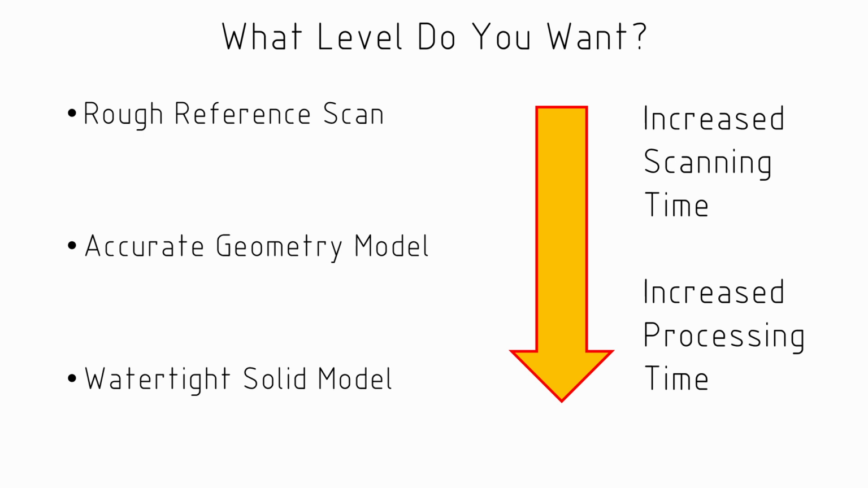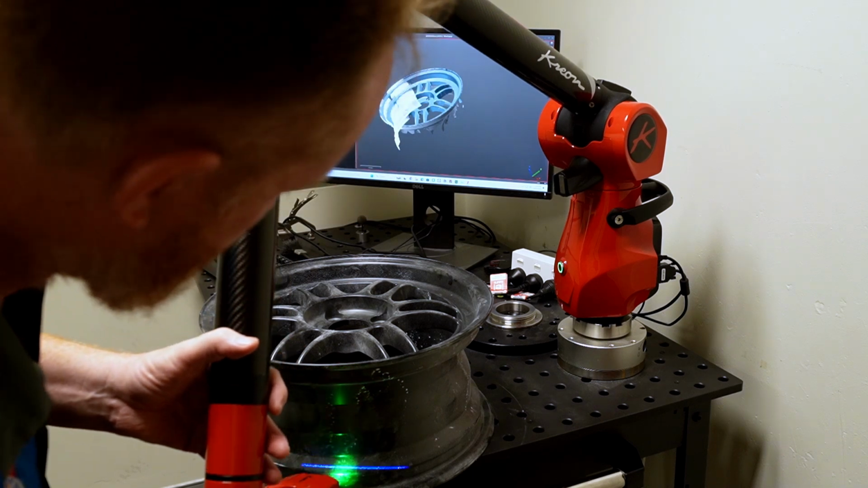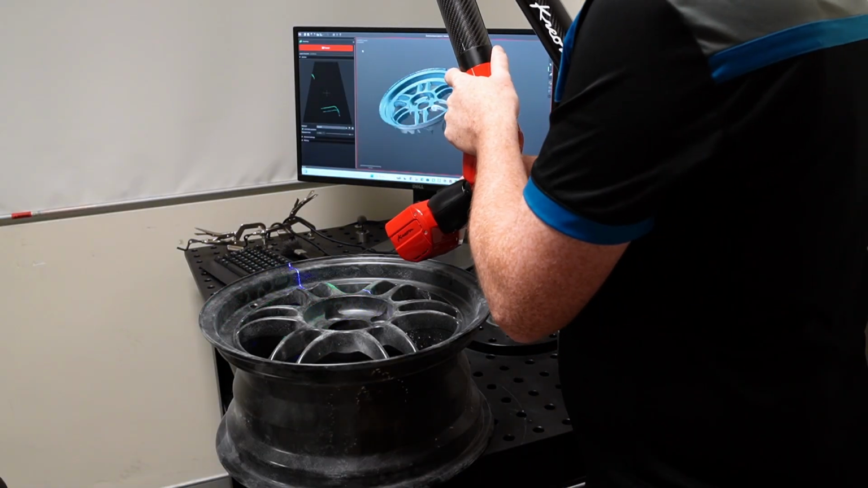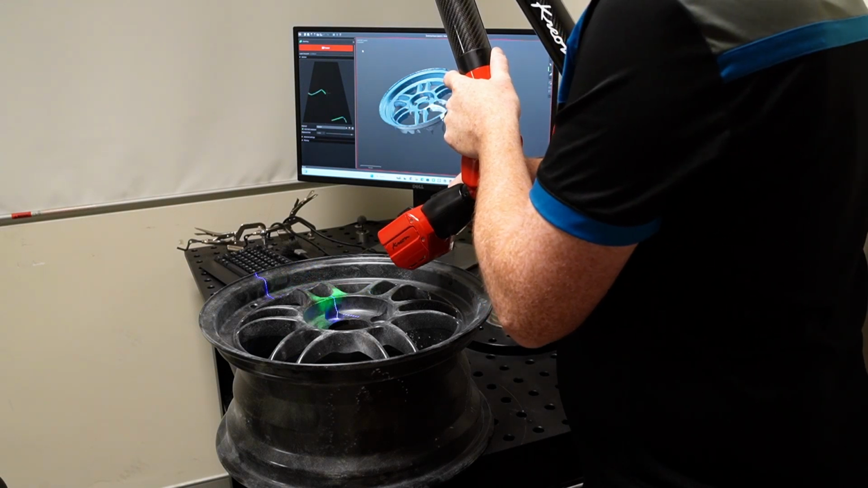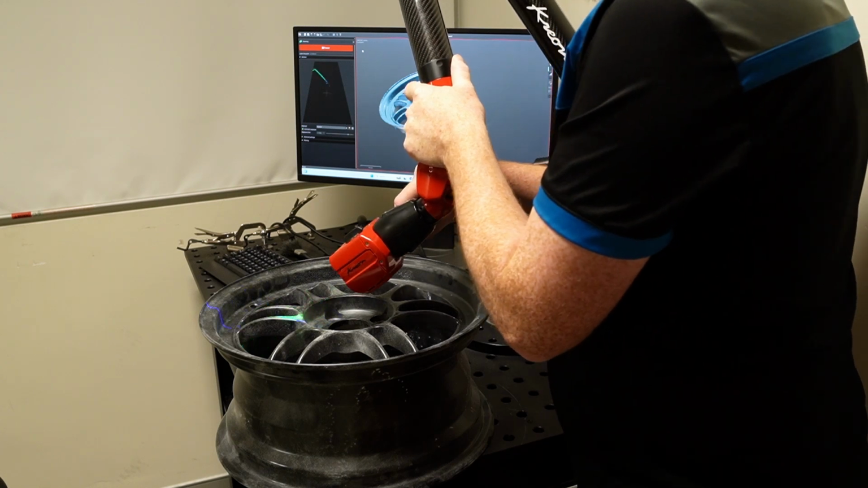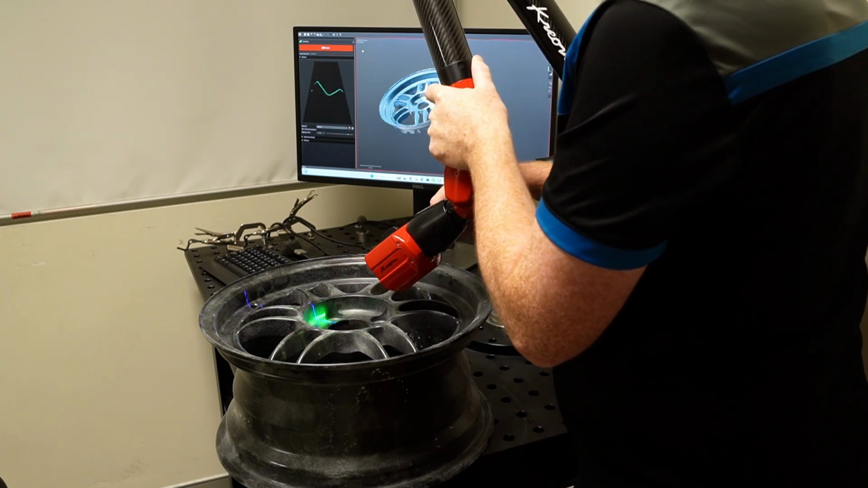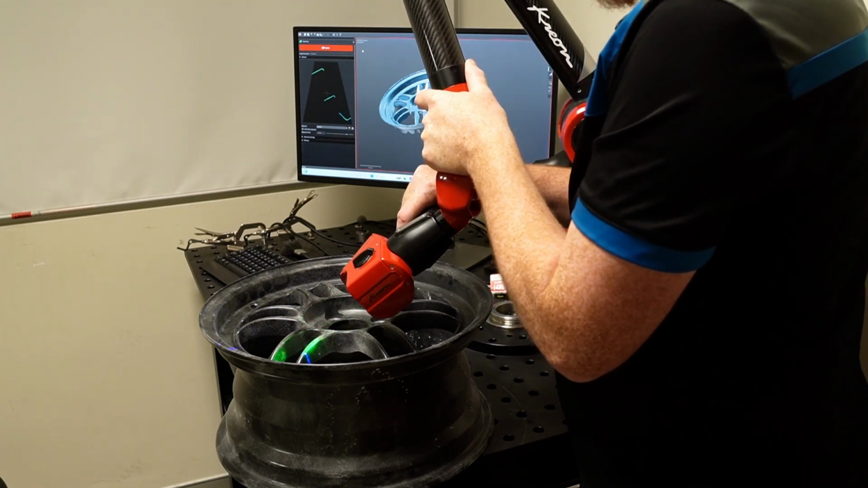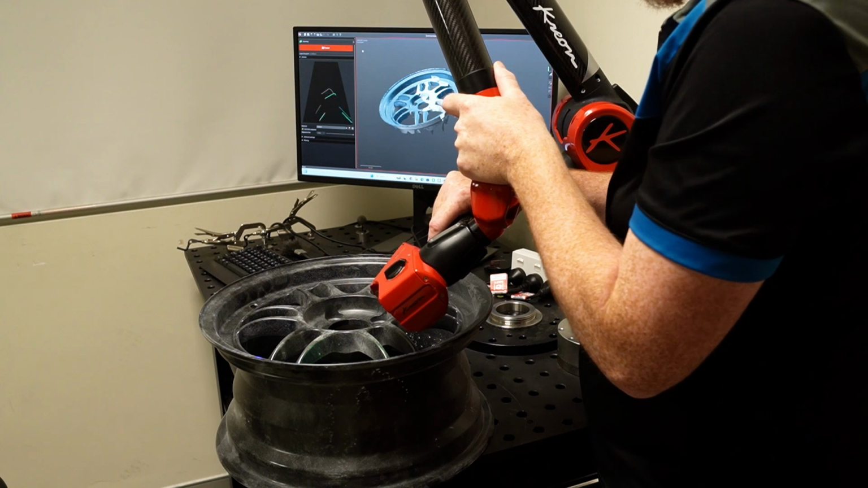A scanning arm can collect a lot of information about the geometry very quickly, which means when you're doing that processing, a lot of computational power might be required. Now for this scan, I knew I was going to create a solid model in SolidWorks afterwards. So I wanted a file with not too many points, and a reference model was going to be fine. I didn't want to have to do a lot of the post-processing.